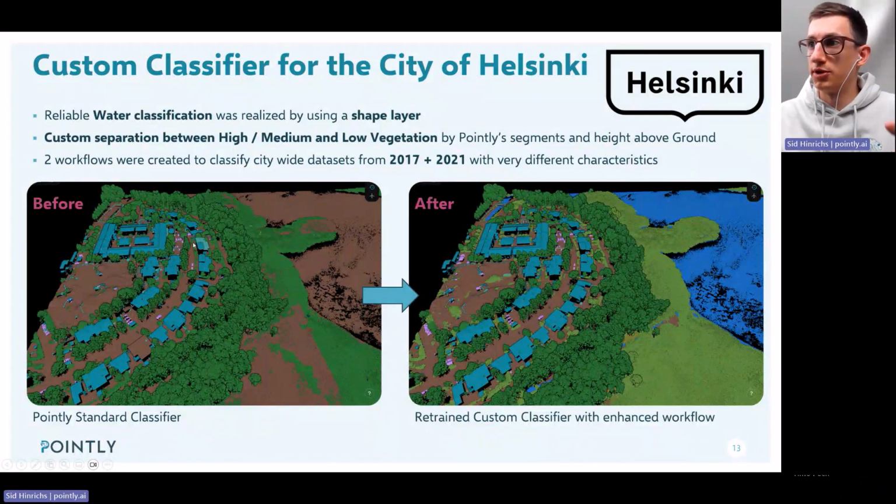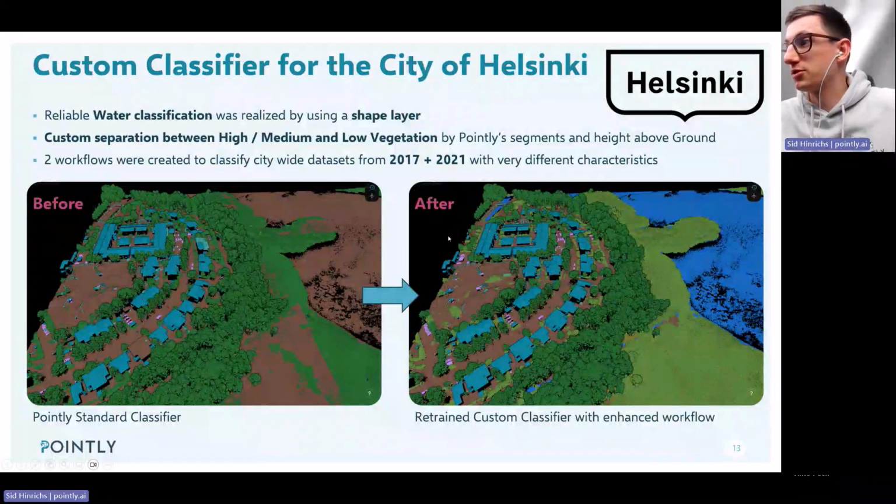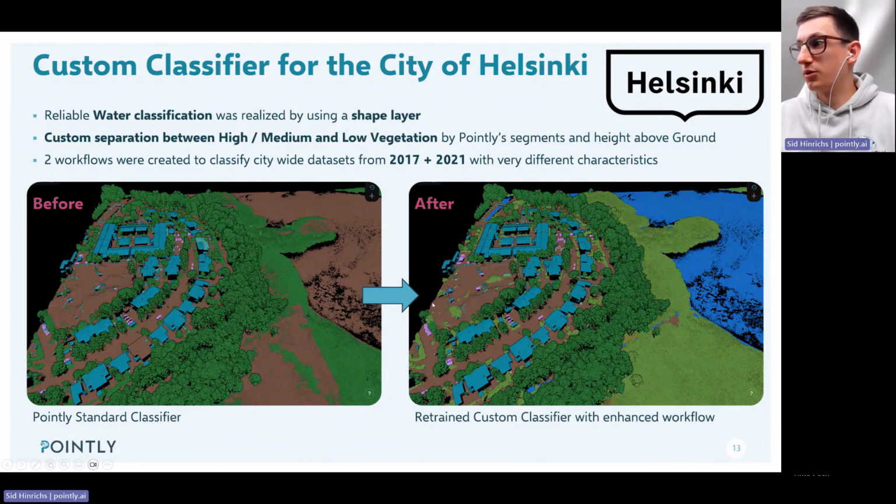We had very high point density for this data set. So we just added a couple of training samples to optimize the classifier for this data set. And the final result looked really good in comparison. We reached much better accuracies, and we even added some more post-processing steps because that was something that this client was interested in.